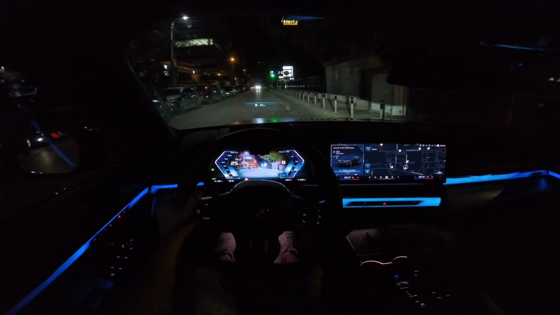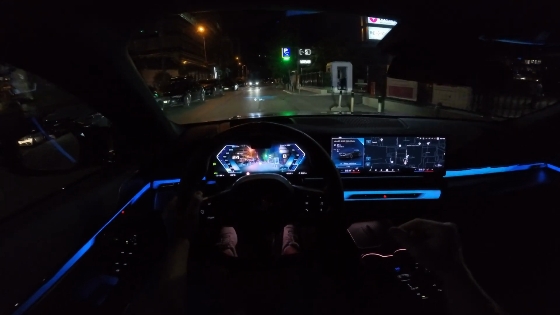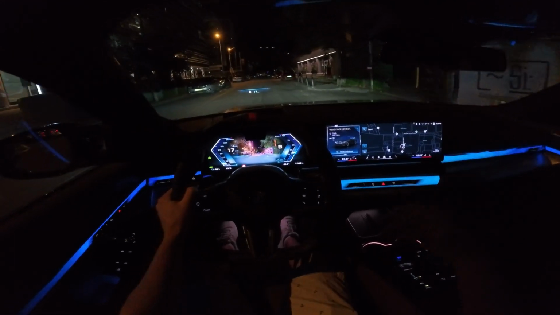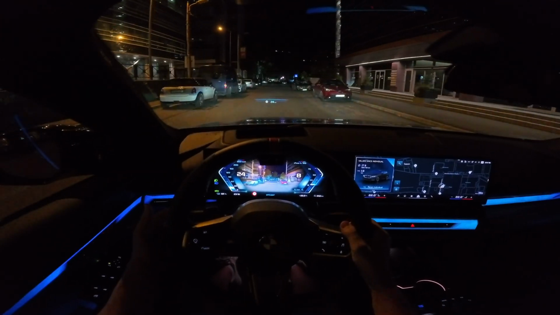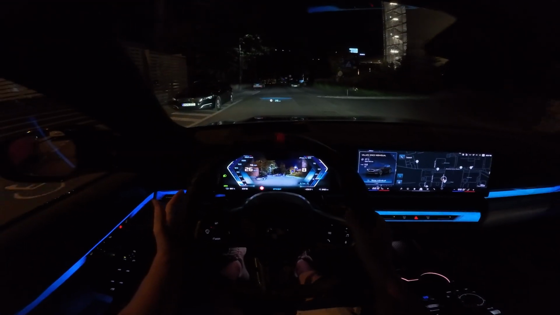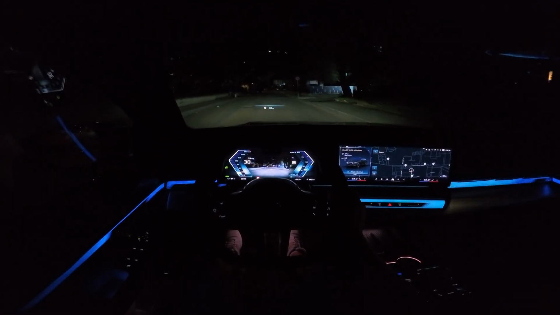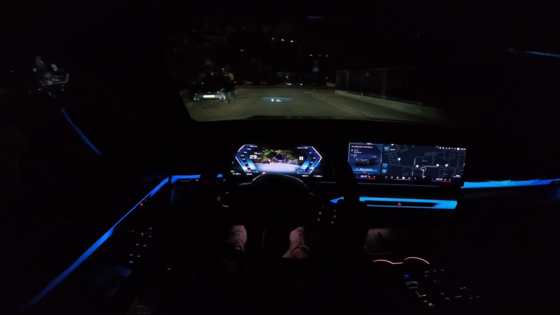Plus, when you are in D mode, you can go into the menu and you can change how much energy to recuperate in D mode, but I like to leave it on automatic, adaptive, so the car will choose automatically. Now this is the low beam and this is the high beam. This is the way it looks, but also as you drive, you can see that the car will adapt this lighting system depending on the roads you're driving and so on. So that's also really important.